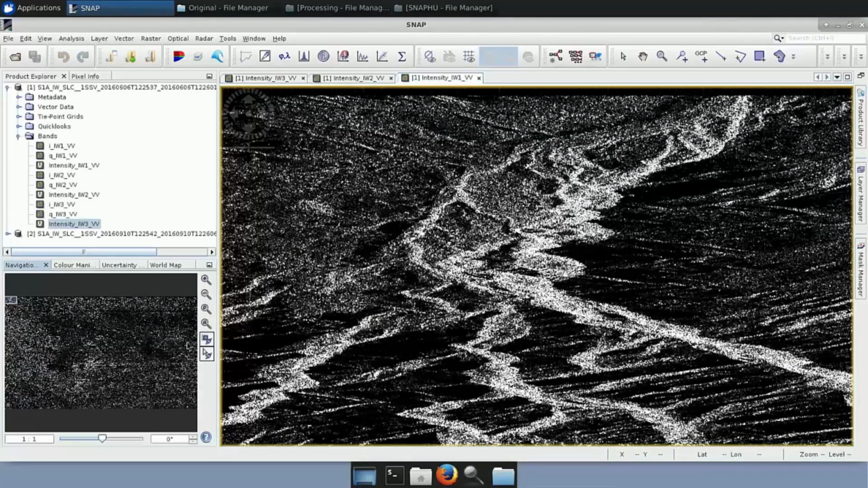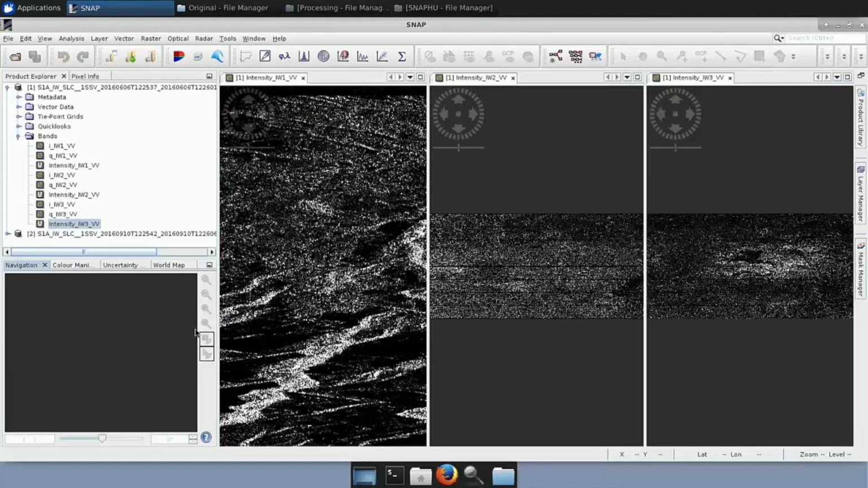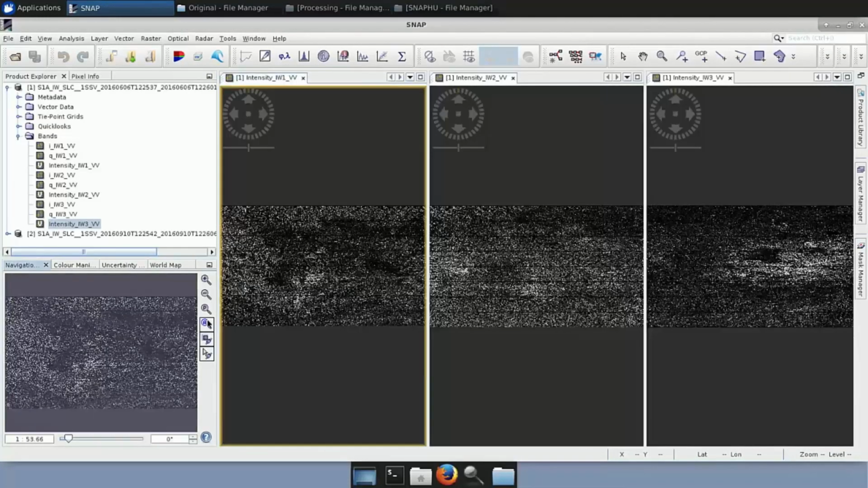If we are in the Navigation tab, we can go here and select these two options so that we synchronize the views. So here we have the three tabs. If we go to Window, Tile Horizontally, and then come down here to the left and click Zoom All, we can see all of them in parallel. This is the 1, the 2 and the 3. Mexico City is located here in the IW3 between bursts 3 and 5. Okay, this was just to show you.